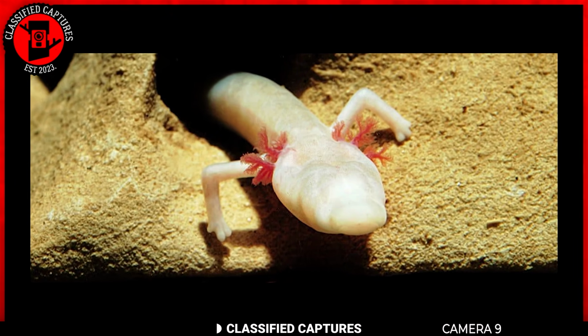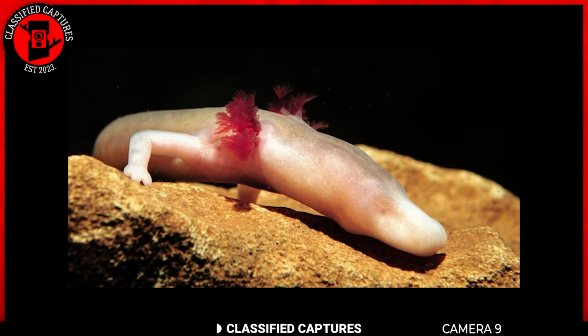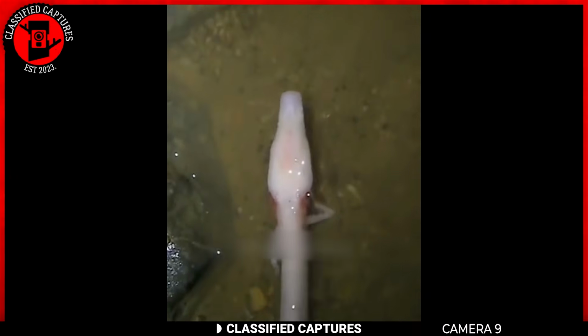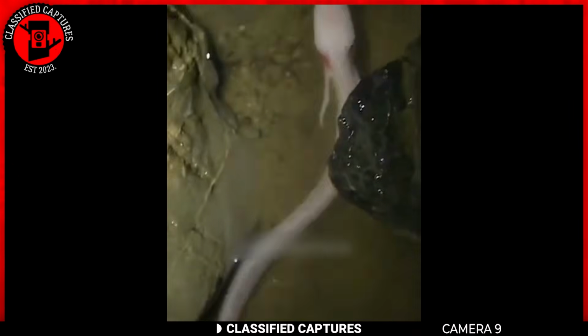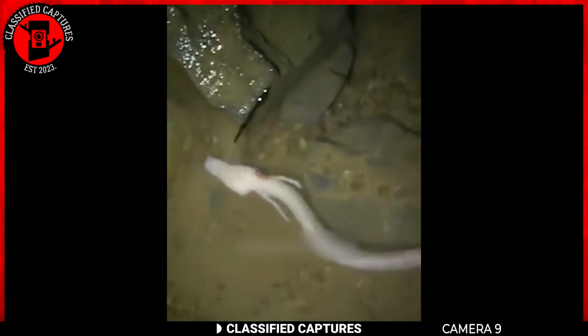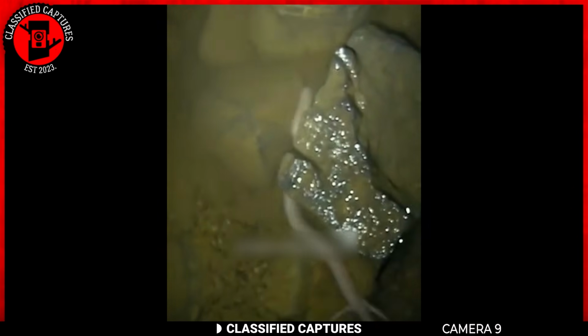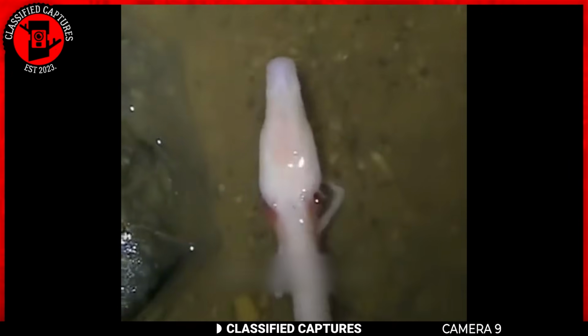Unlike most amphibians, Olms are entirely aquatic. They eat, sleep, and breed underwater. They've adapted to their dark environment by losing their eyesight and developing heightened senses of smell and hearing. They are fascinating creatures, often referred to as human fish due to their pale skin-like color. Despite their eerie appearance, Olms are quite harmless.